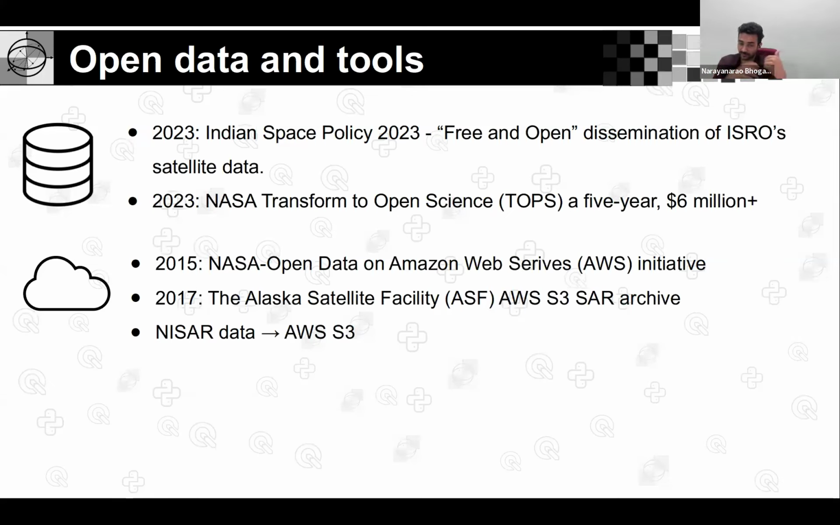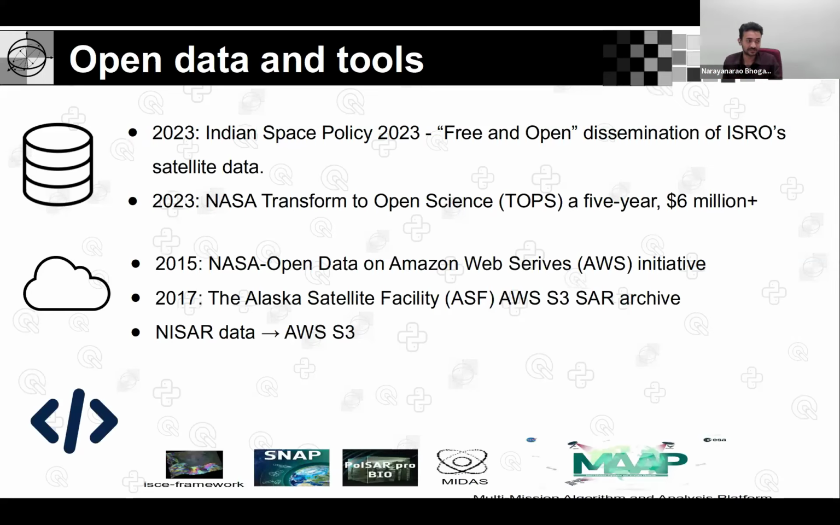Currently, most of the SAR data from the US side is handled by the Alaska Satellite Facility. And in 2017, they also started migrating towards the cloud, like Amazon S3 buckets. And for that matter, all the NISAR data, which is the NASA-ISRO Synthetic Aperture Radar mission, will be hosted in the AWS cloud. So now, given the size of the data and the cloud, we need tools to actually handle the size and the environment of the data, and the form of the data.